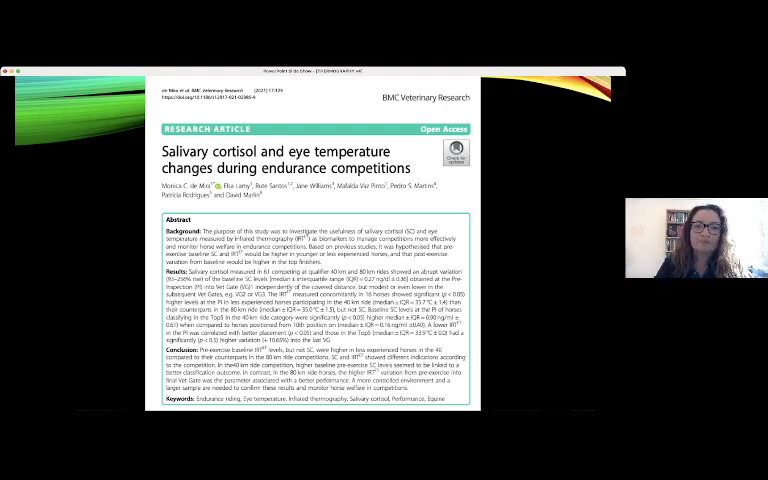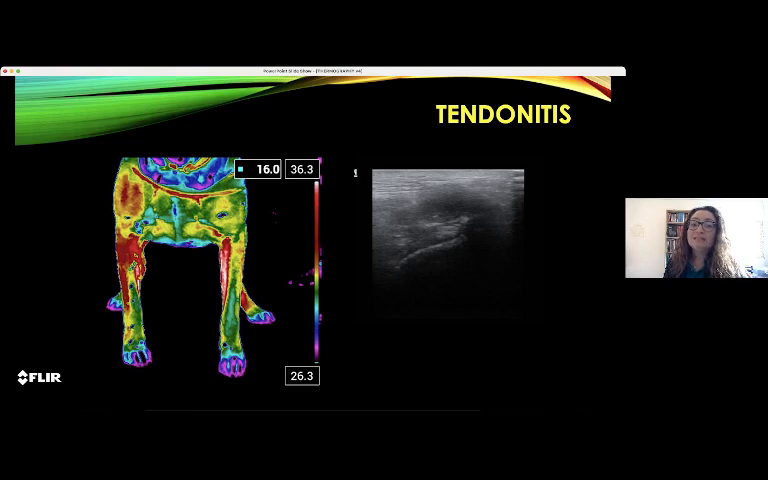Tendonitis. Obviously in horses we have many more cases of tendonitis, but when we have a tendonitis case in a dog, it is really difficult to diagnose, because in most situations we only have X-rays to perform in dogs.